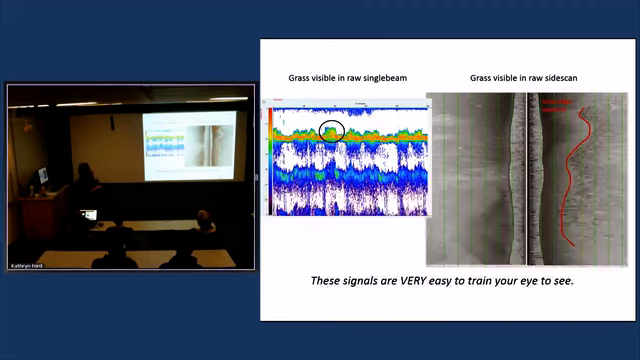So here are some signals. On the left I have single beam, and on the right I have side scan. Eelgrass is really easy to see in these instruments, and the more you do it, the easier it gets. So it's very easy to train your eye to these patterns.